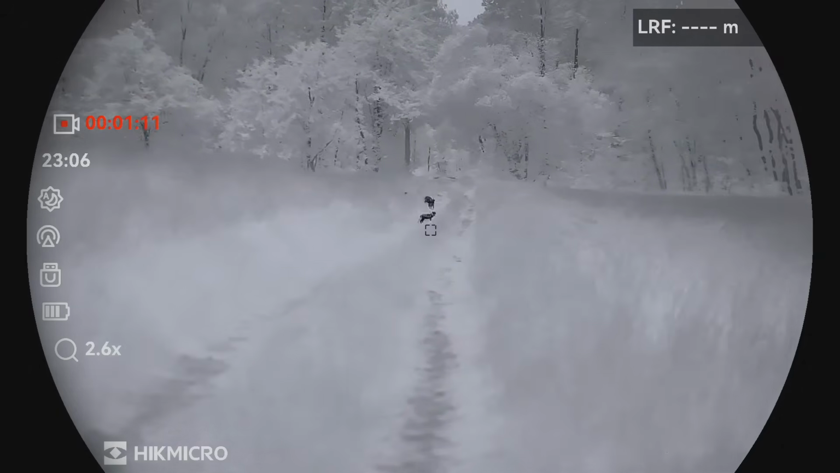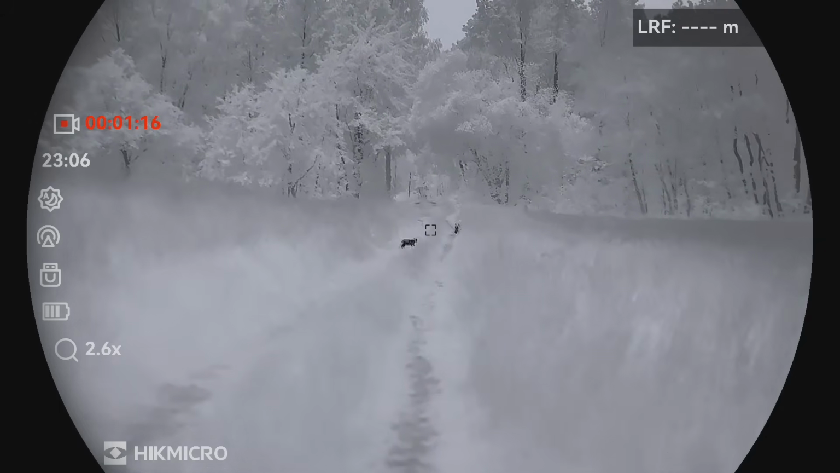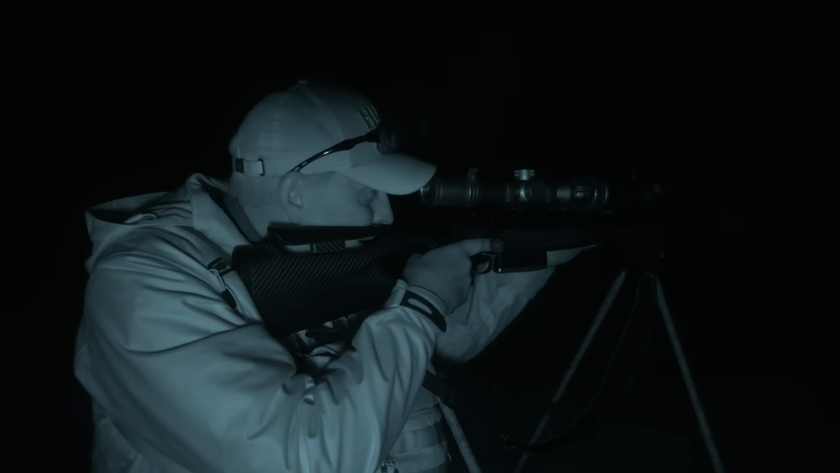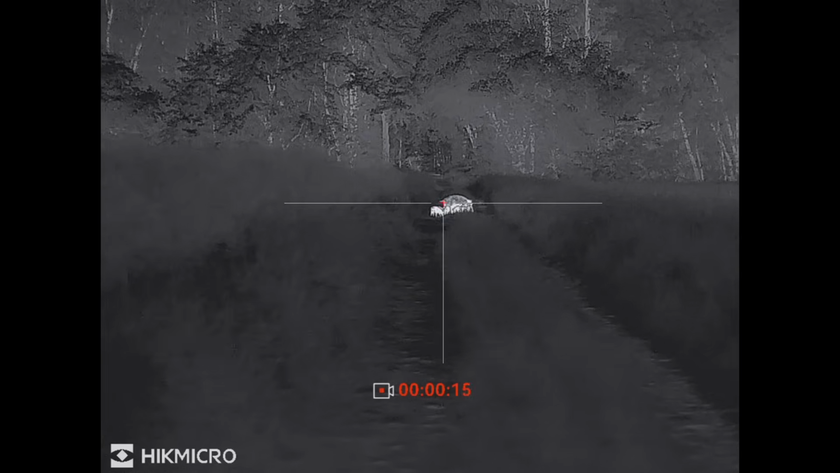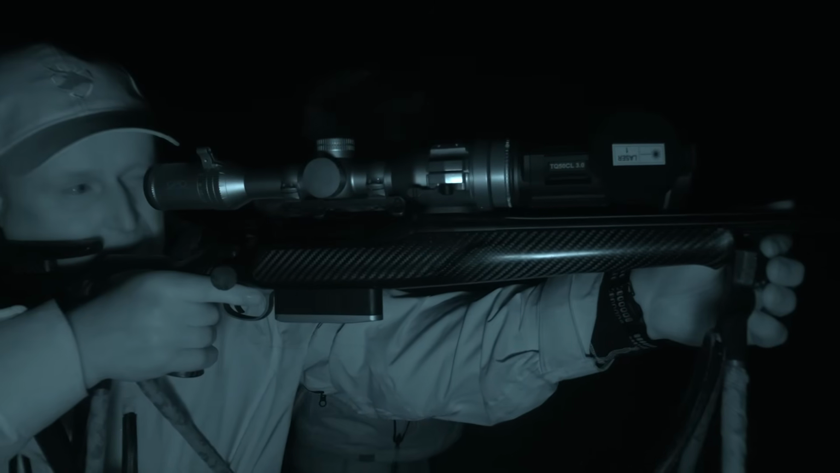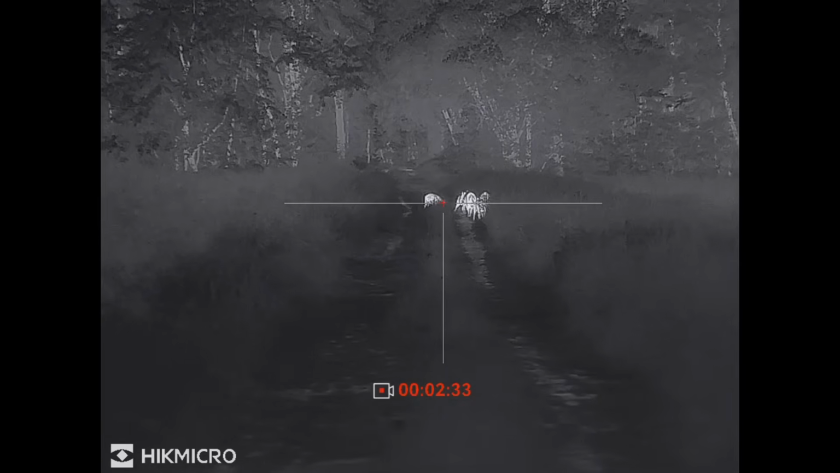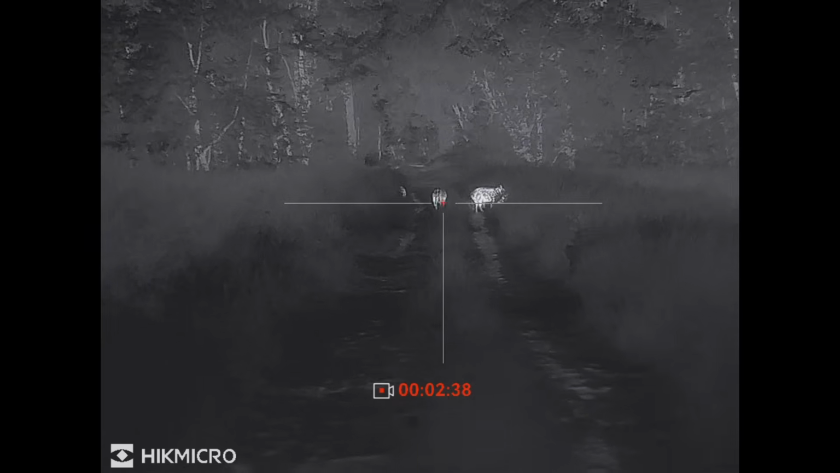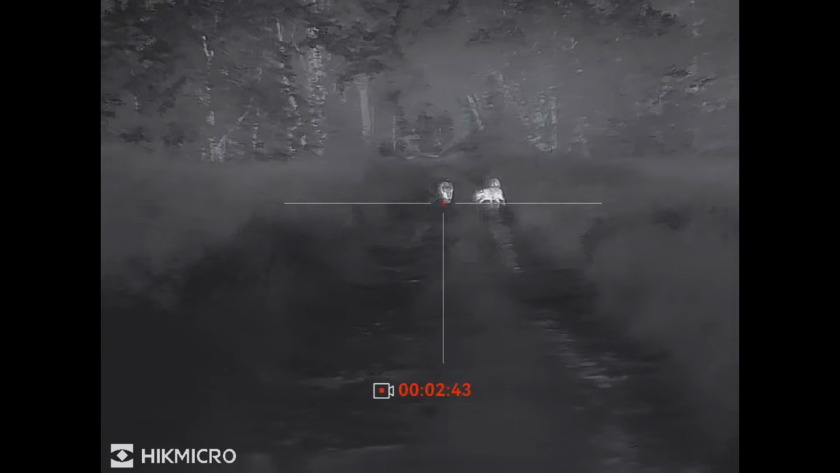Torsten was not wrong about the numbers of wild boar. There are already a dozen on a ride we fed earlier. He's not even that quiet on the approach. Now this is where the quality of the thermal comes into its own. What we don't want to do is shoot the large sow. If you're feeling good, you see the differences now, huh? We can also go closer if you want. 125, 130. I see there's more and more coming.